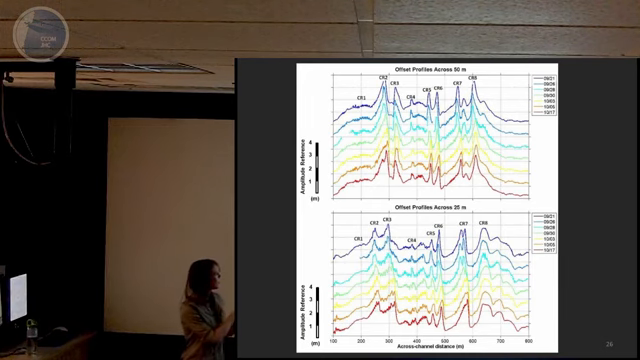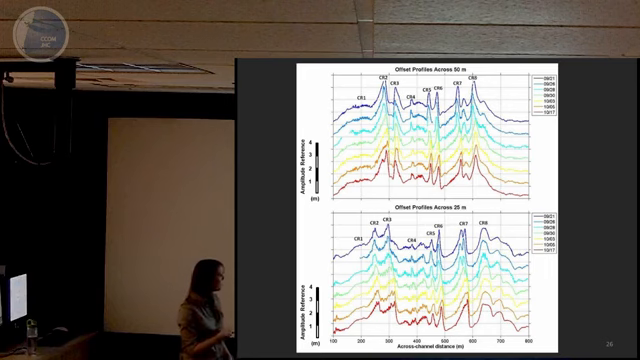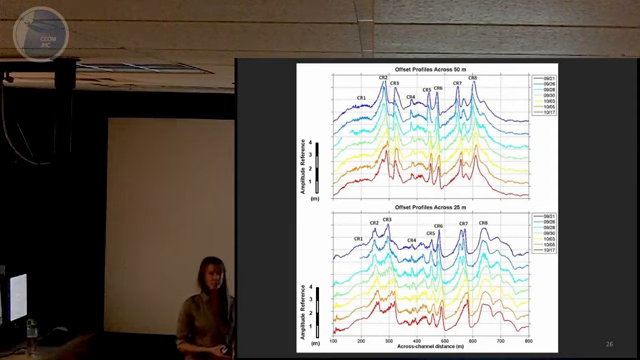So these each represent the long channel profile for each survey day, and each profile is offset by 1 meter from the next, so you can see the changes. The top is the 50-meter profiles, and the bottom is the 25-meter profiles. So we calculated a left and a right slope of each sand dune, and we couldn't really determine any patterns in what the shapes of the crests were doing in regards to the tidal cycle.